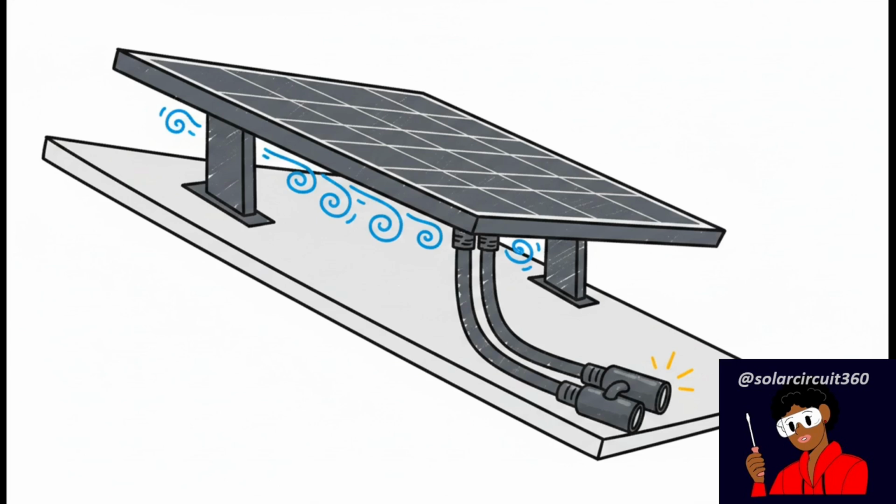First off, you have to ensure adequate rear panel airflow to combat that backsheet heat buildup. Flush roof installs without proper gaps, they will easily trap killer heat. Second, always maintain proper mounting clearance. Third, correctly size your cables. Undersized wiring exponentially increases resistive heating under high-temperature loads. And finally, meticulously secure your MC4 connections to prevent dangerous thermal arcing. Proper airflow and proper sizing, those are your absolute best defenses.